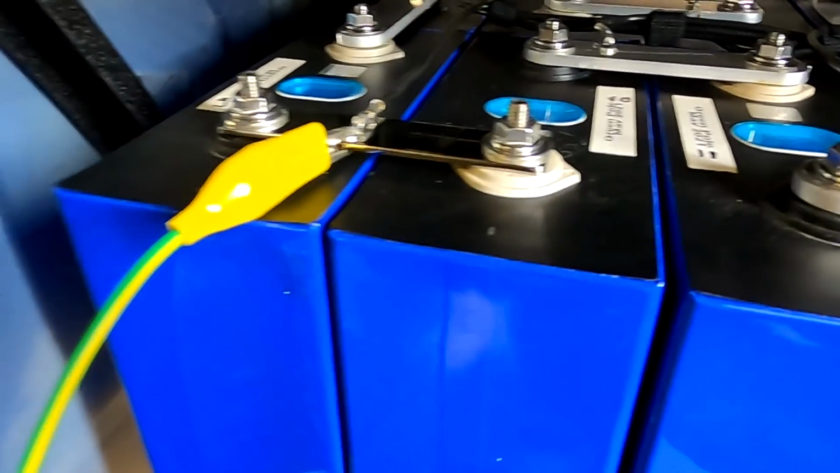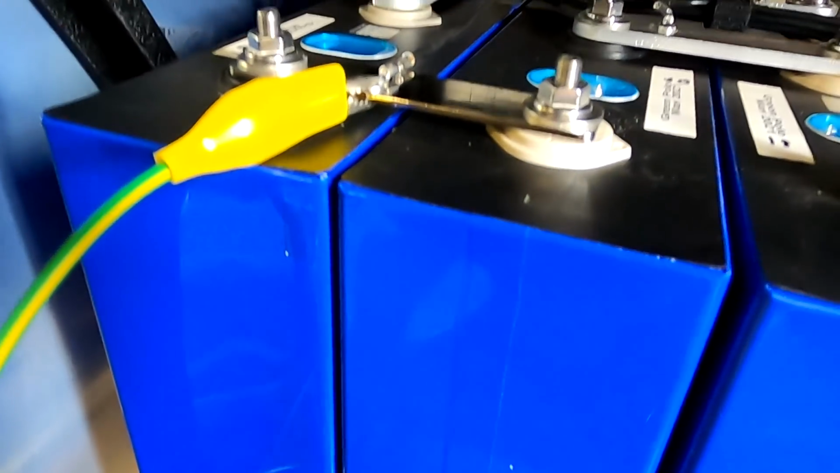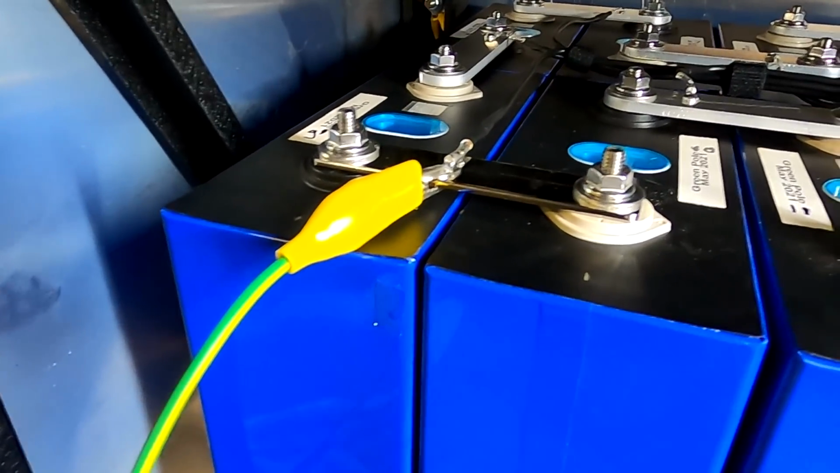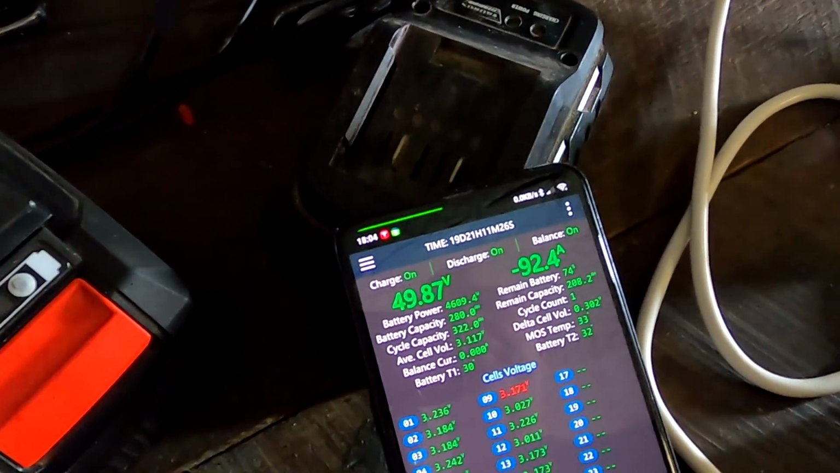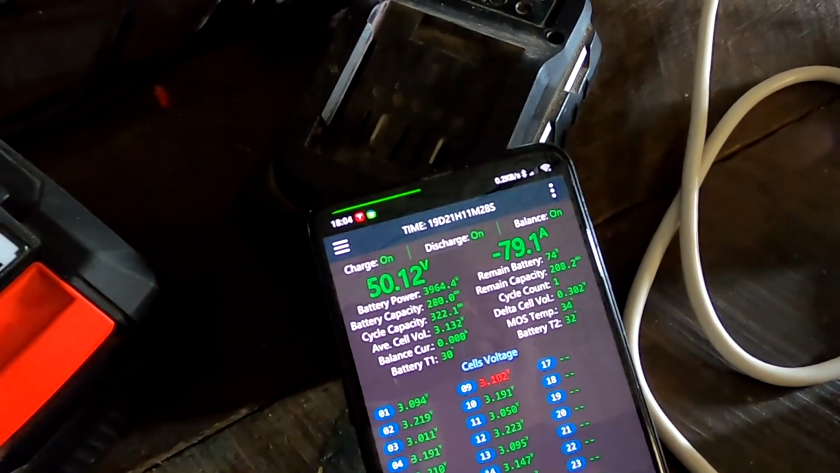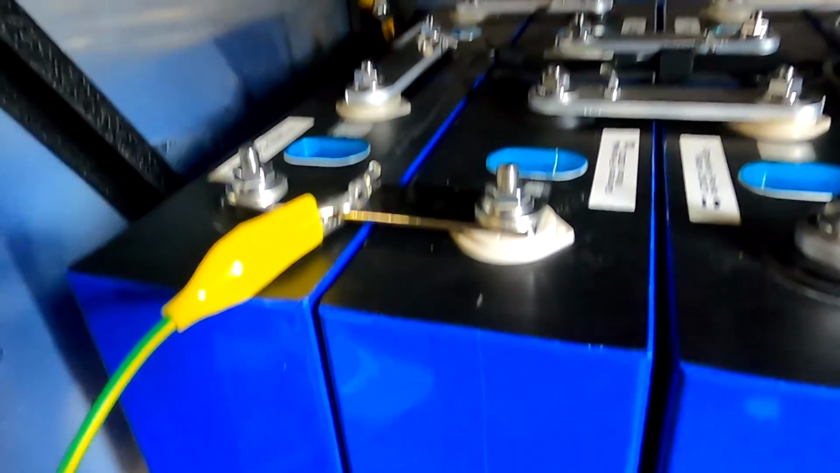So what I have done now is I have replaced the aluminium bus bar, Paul's aluminium bus bar, with the standard one, which came with the cells, right? This is only to hold down the balance lead here. And well, what can I say? Let's try again. Still, it goes under 50 volts. That's not good. Guys, this is not good. Okay, let's see what's going on here.